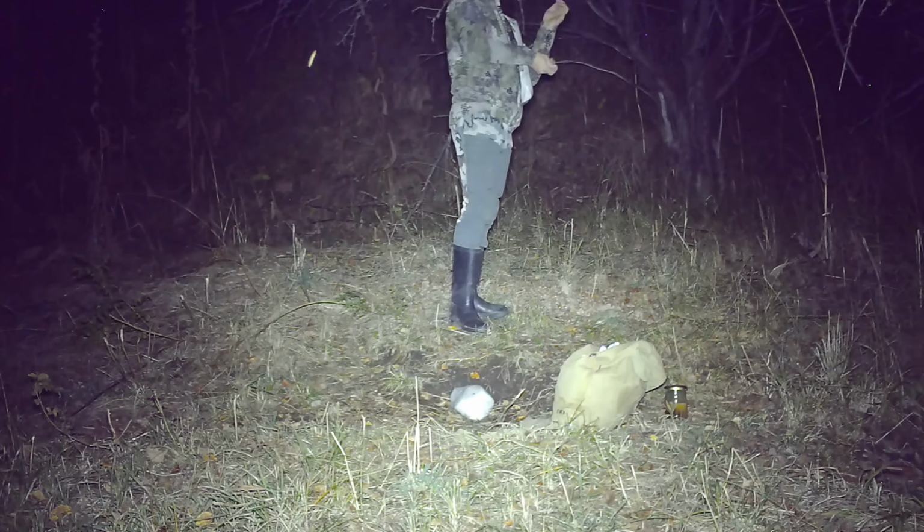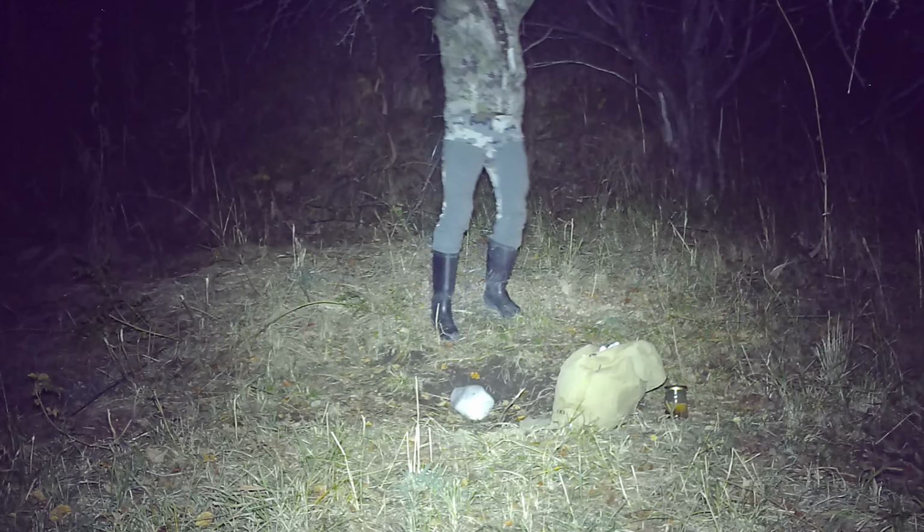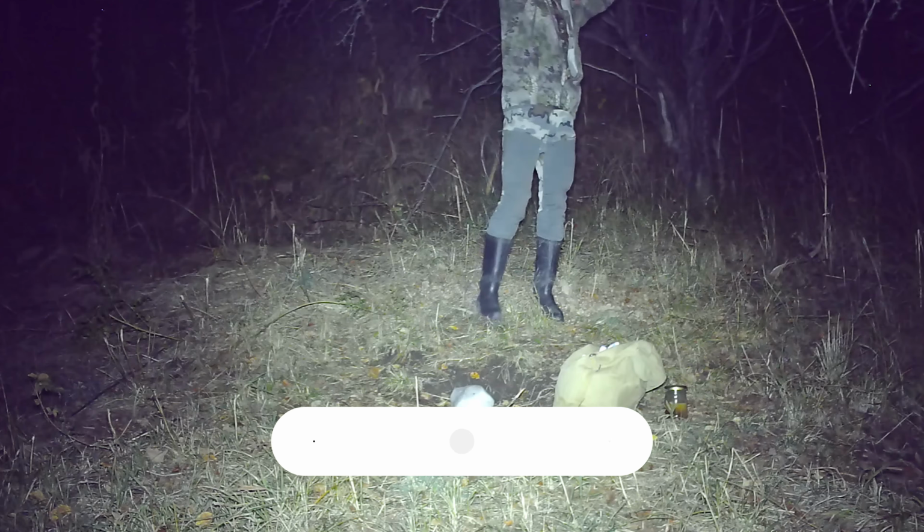To make sure the bait stays put, I'm using wire, looping it over the branch and twisting it tight. Gotta stand on my toes to reach.